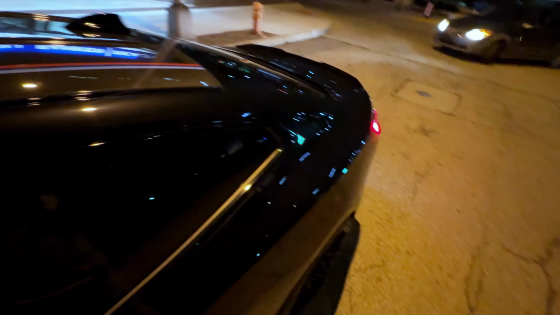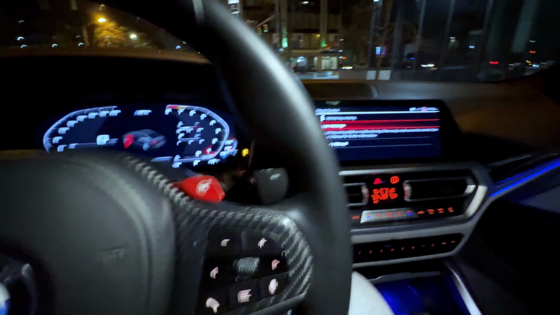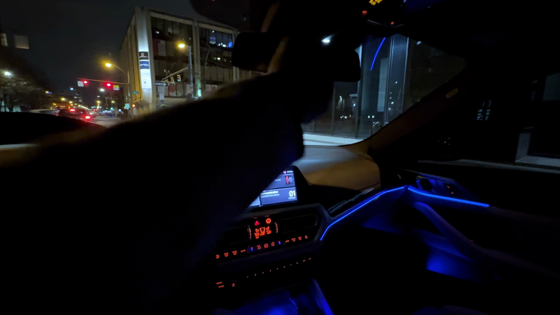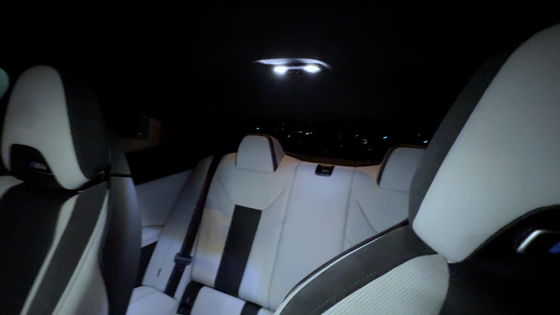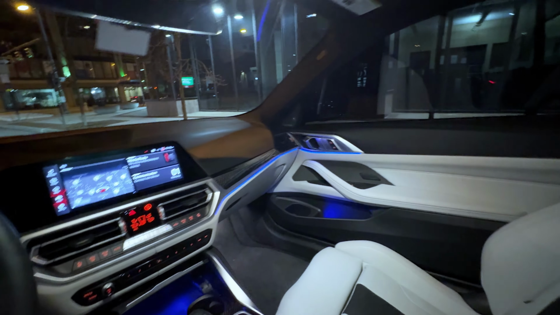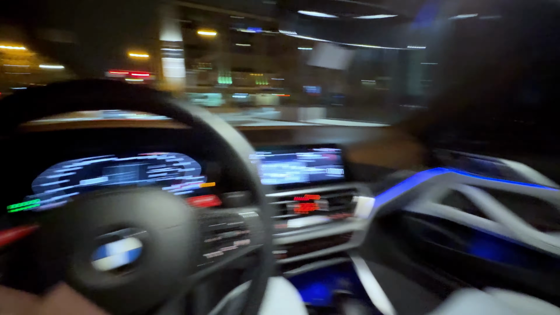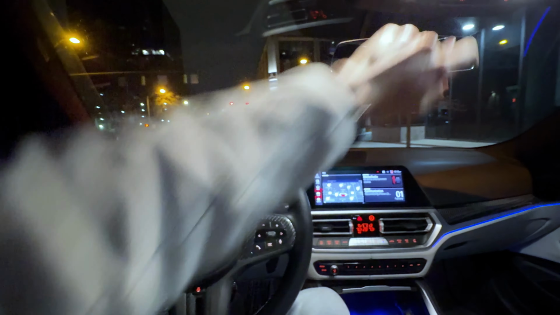We're gonna hop in the car and get this video going. Go ahead and show y'all what's probably the first thing y'all want to see, the interior. Beautiful white seats, extended leather right there, as y'all can see, with the ambient lighting. And yeah, let's go ahead and get it popping.